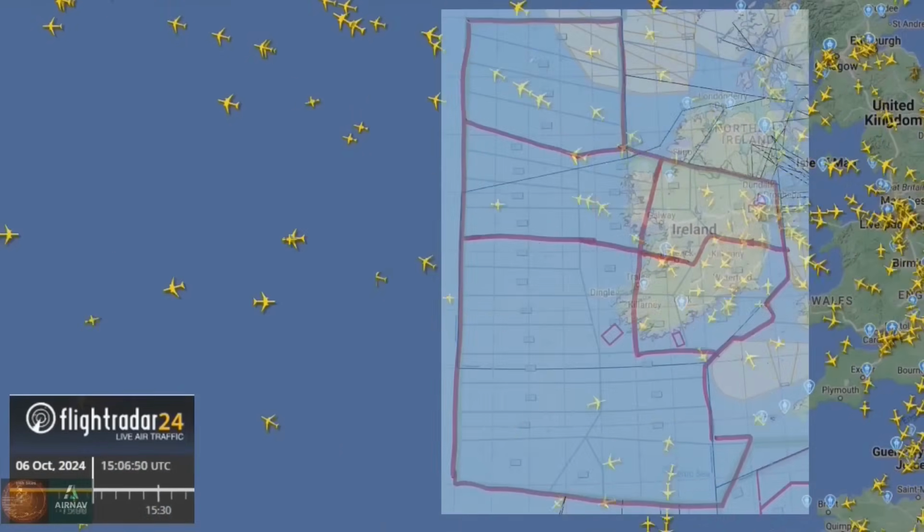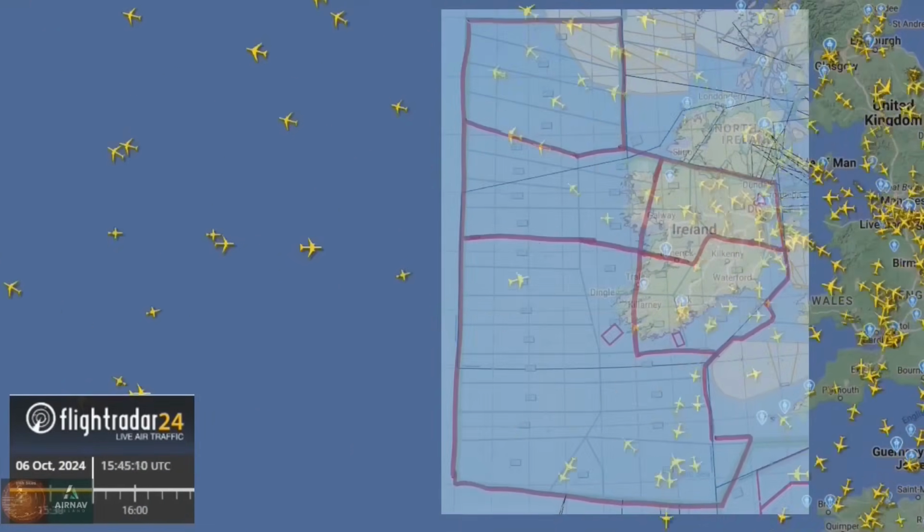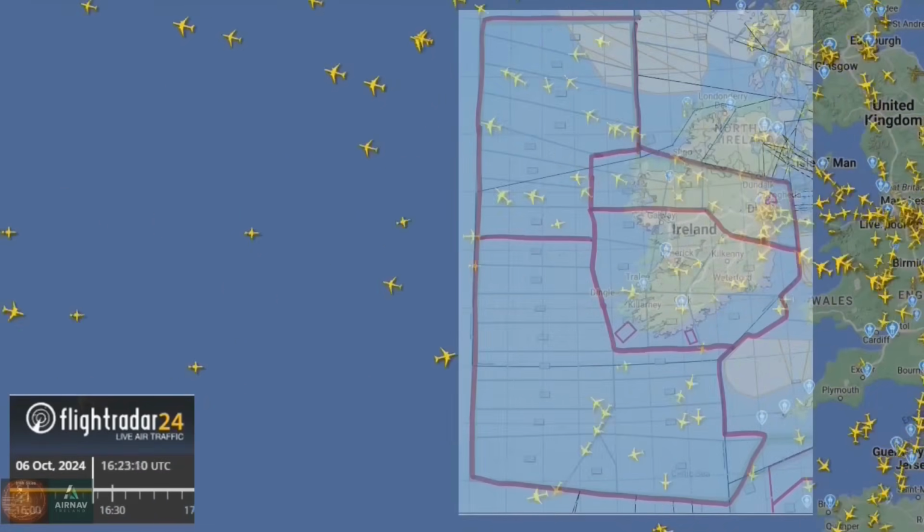CPDLC at the western boundary can very regularly time out, probably because of the remoteness, and so most controllers will probably transfer you to Shamrock radio by voice as opposed to CPDLC.